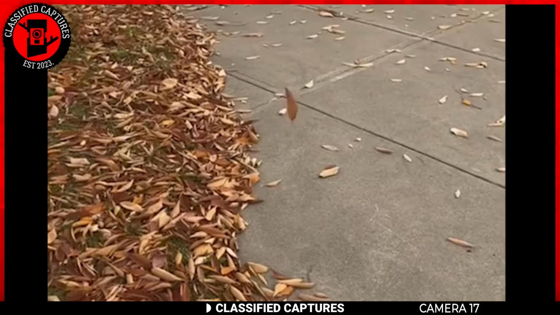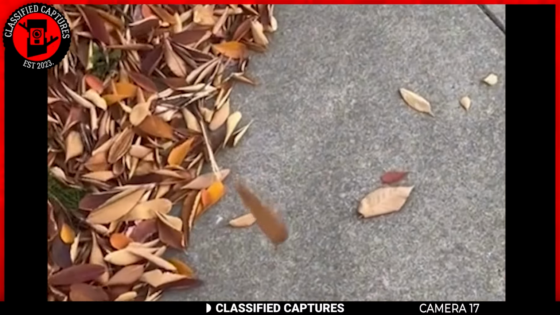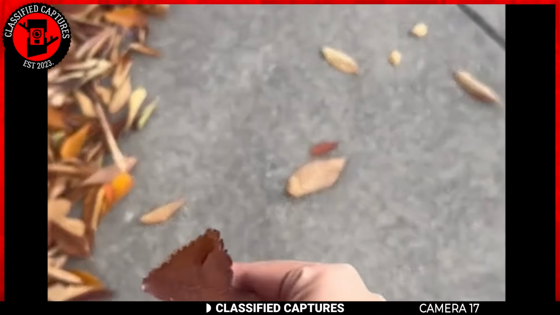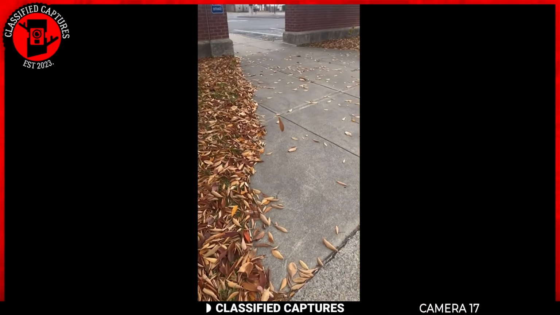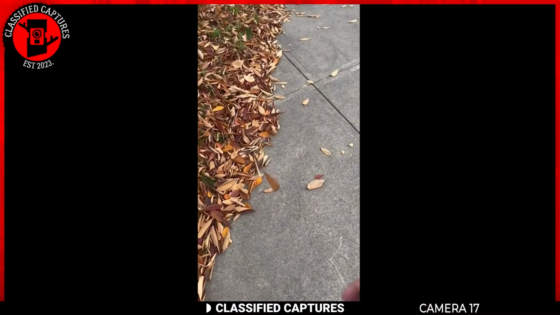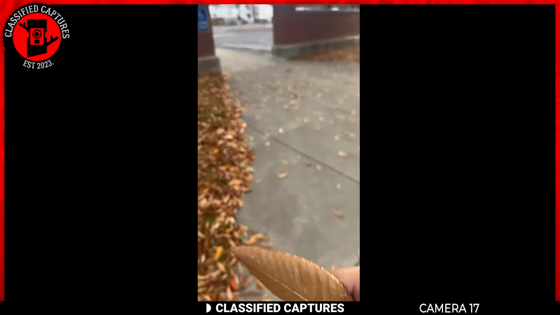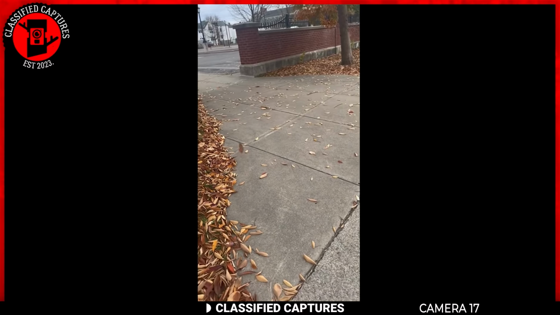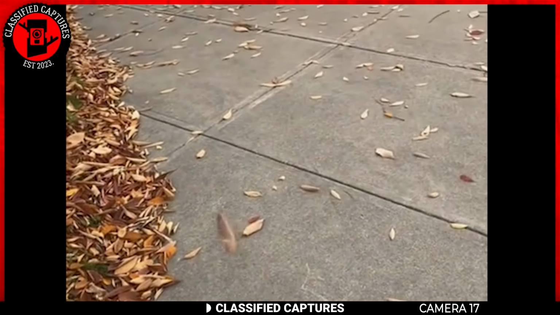A woman was out filming when she stumbled upon an area blanketed in dried leaves. However, one particular leaf caught her eye. It was just hanging there, suspended in mid-air with no branch or string to hold it up. She reached out, grabbed it, and tossed it toward the ground, but instead of falling, the leaf defied gravity and floated right back up, lingering in the air as if bound by some invisible force.